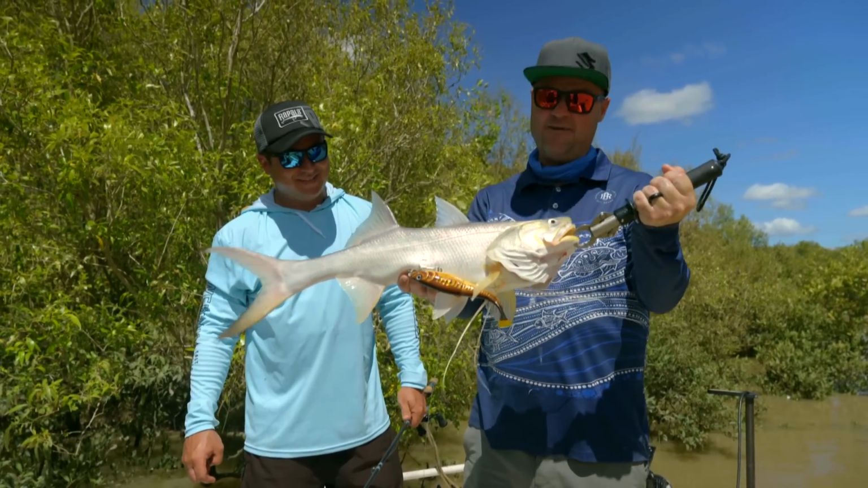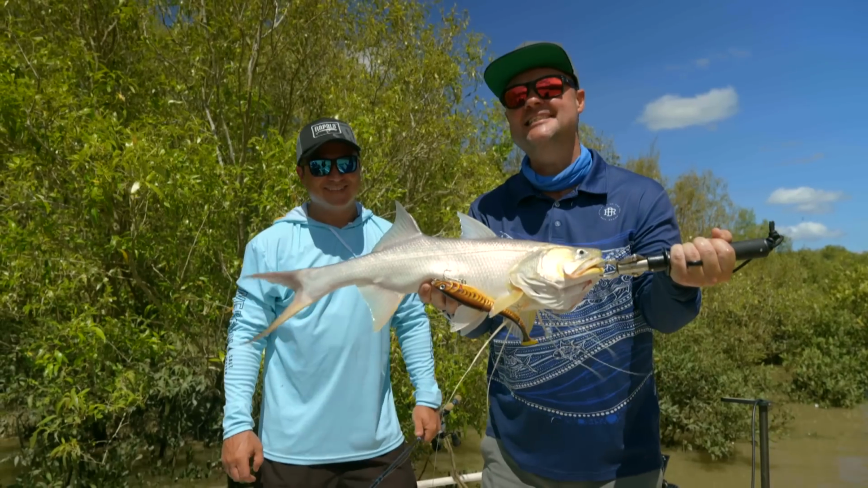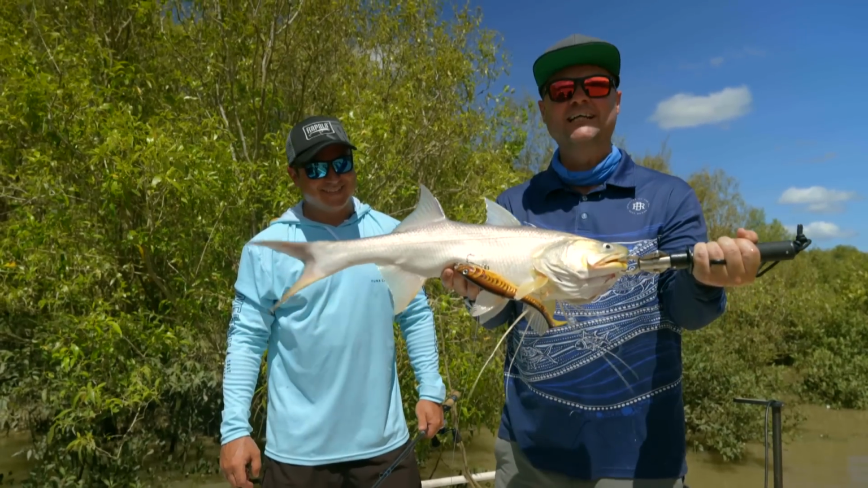But I love these things. They go to about 15 kilos. They've got a cute little nose. And as Jez said, they taste just sensational. I don't mind that gold lure either.